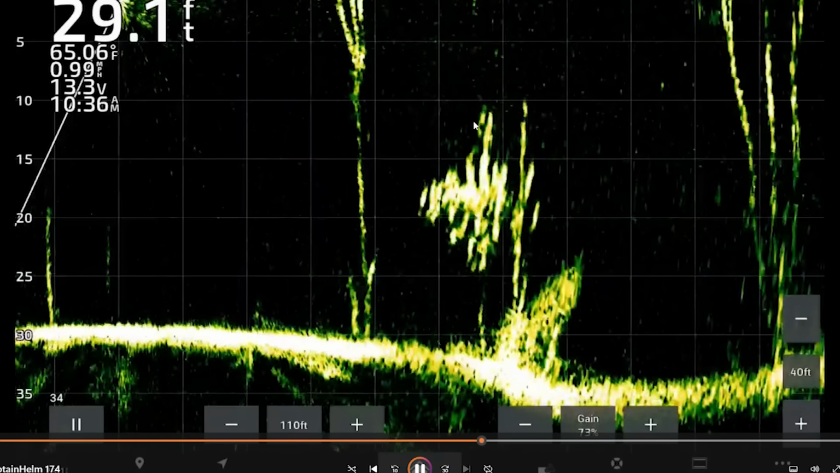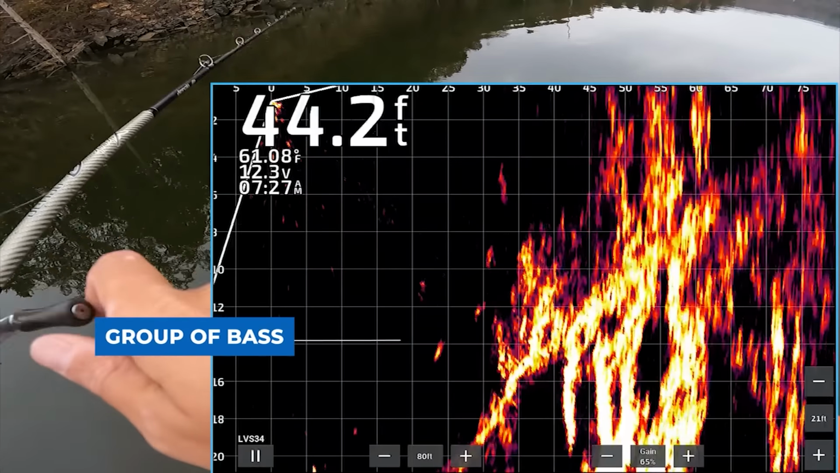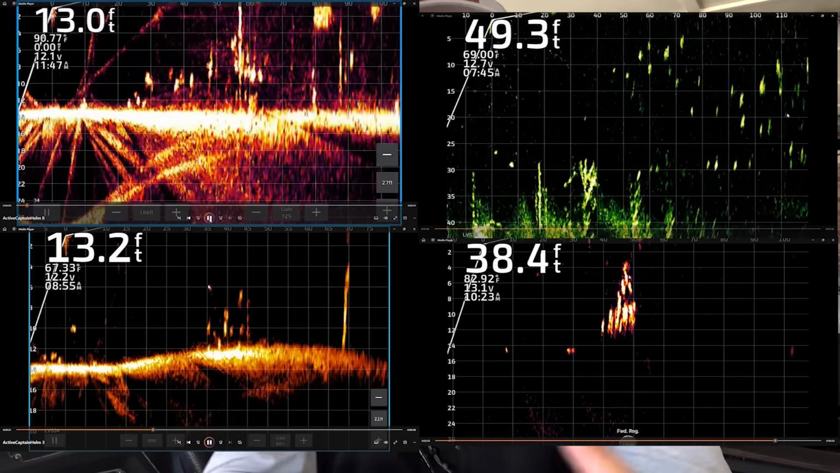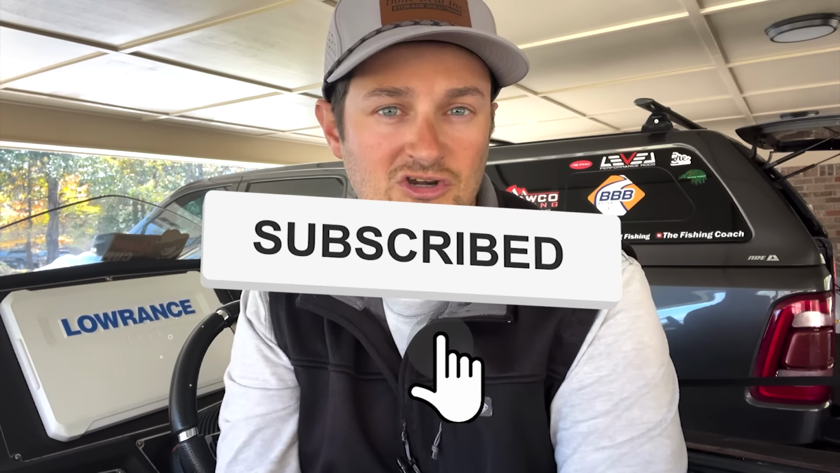How do you know what a bass looks like on your forward-facing sonar? I get this question asked a lot, and we're about to go through the 3 tips to help you identify bass with your forward-facing sonar. Also, I'm going to have footage at the end of the video, me talking through different scenarios, so it will help you out if you're a beginning angler to an advanced one in catching more fish with your forward-facing sonar unit.